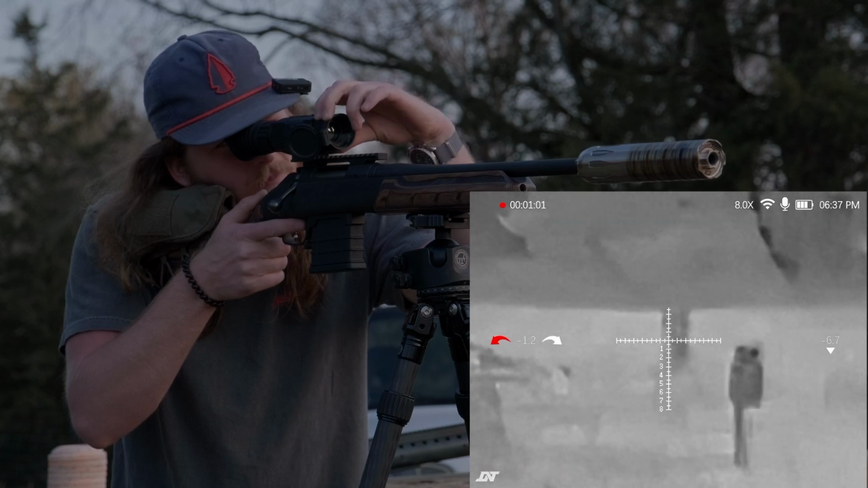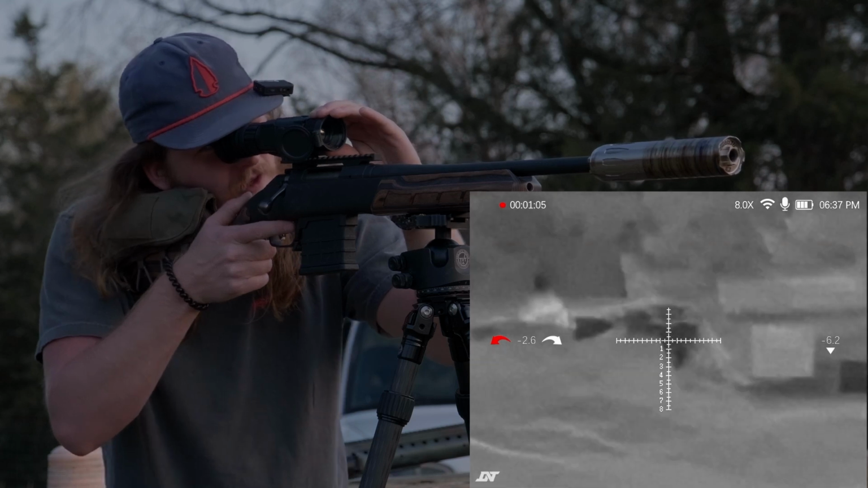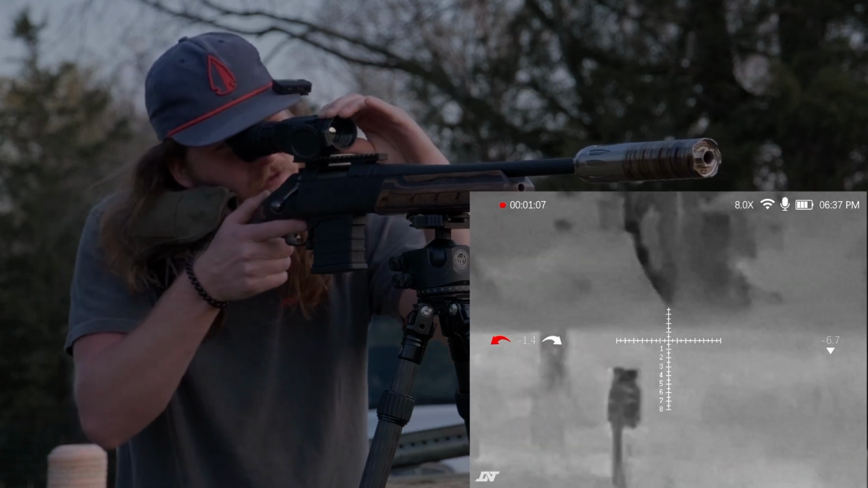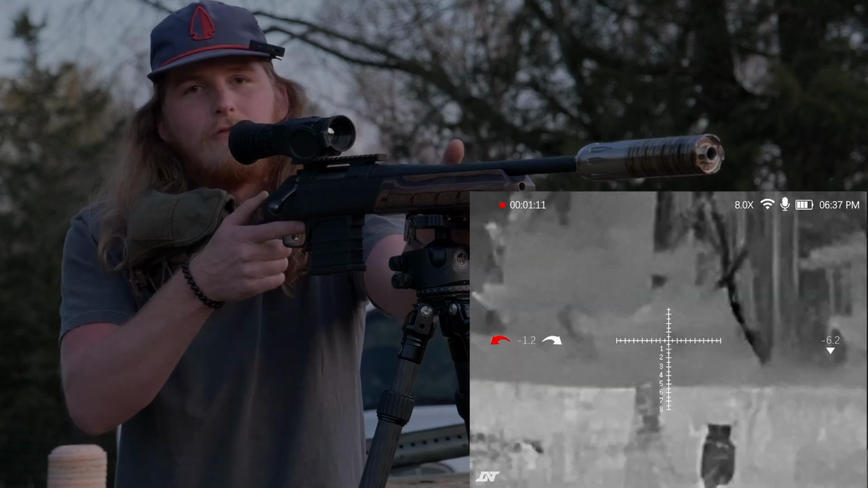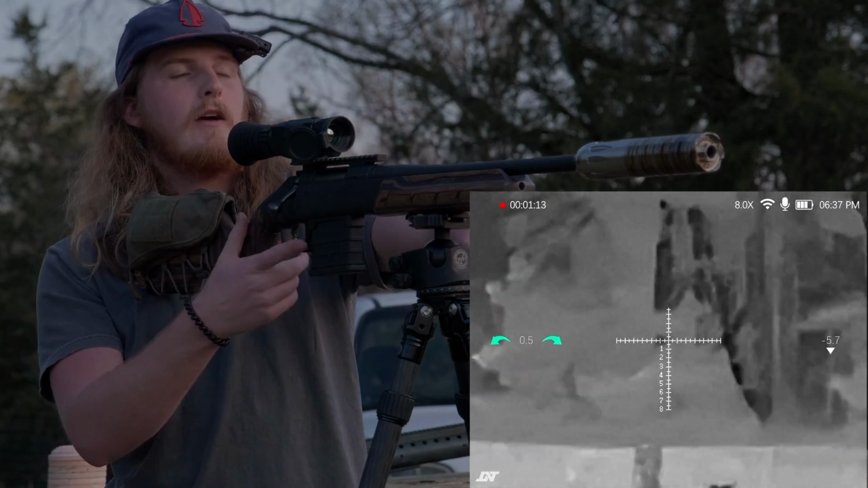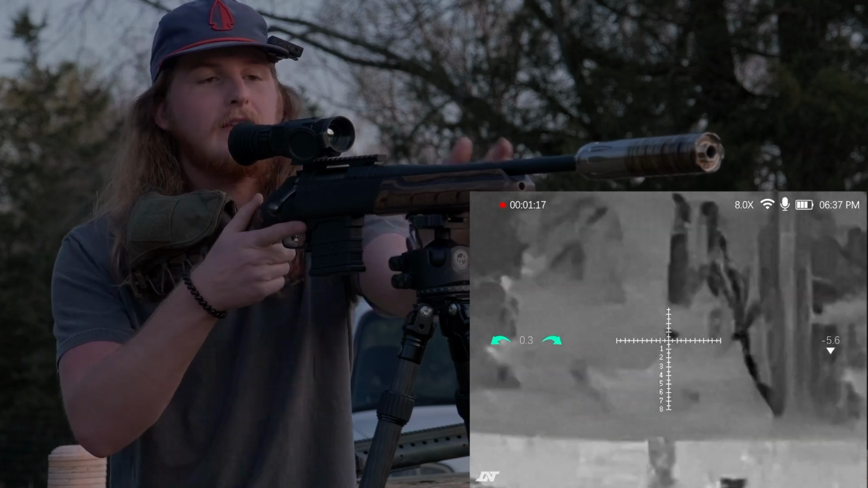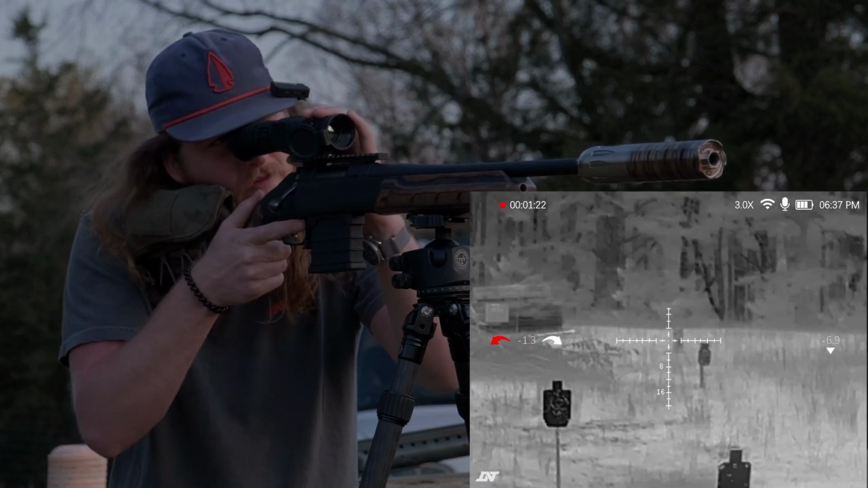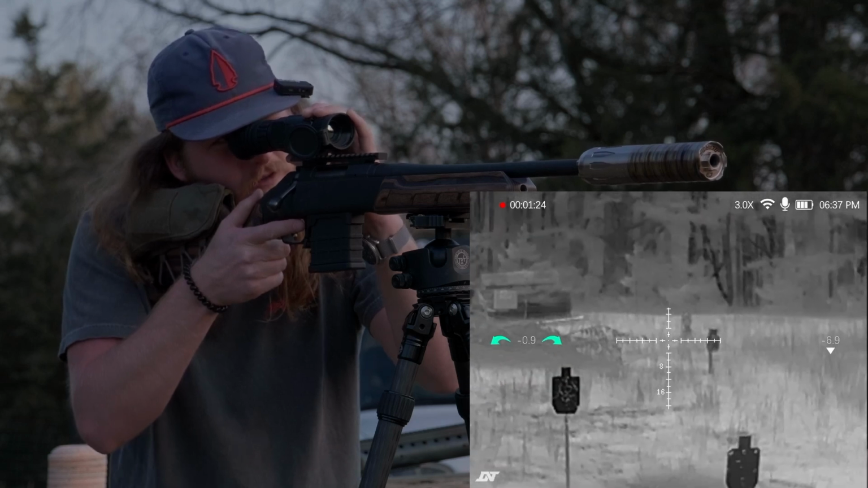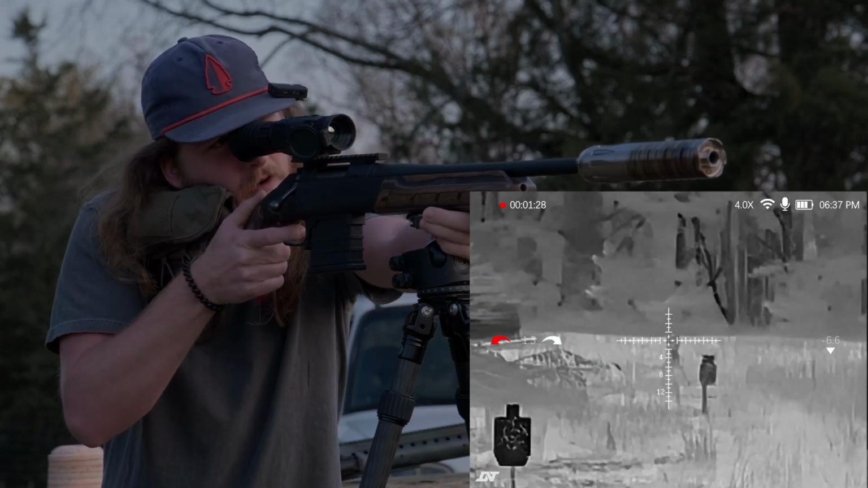So now you can see on the 8 power, you don't have great visibility. That's where you're going to really start seeing the pixels. Let's see, that's a little bit clearer. If this was an actual living thing, obviously the signature would be much better, but we're shooting pieces of steel. I'm actually amazed at what we're actually able to see on the steel targets, the different temperature right there. Try shooting at 4 power.